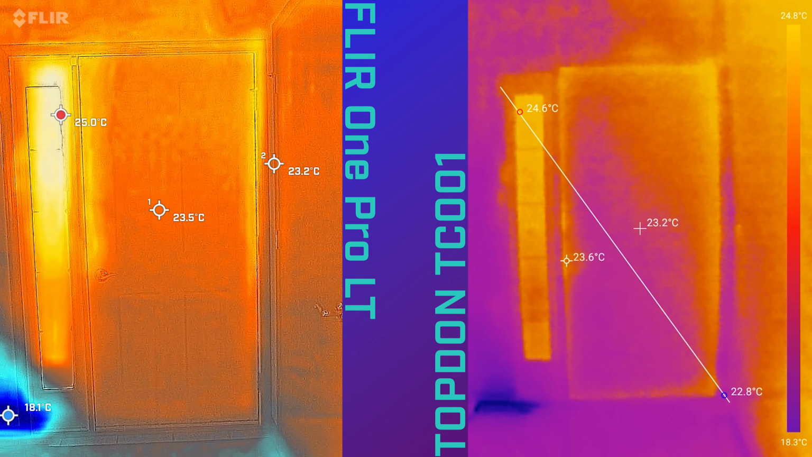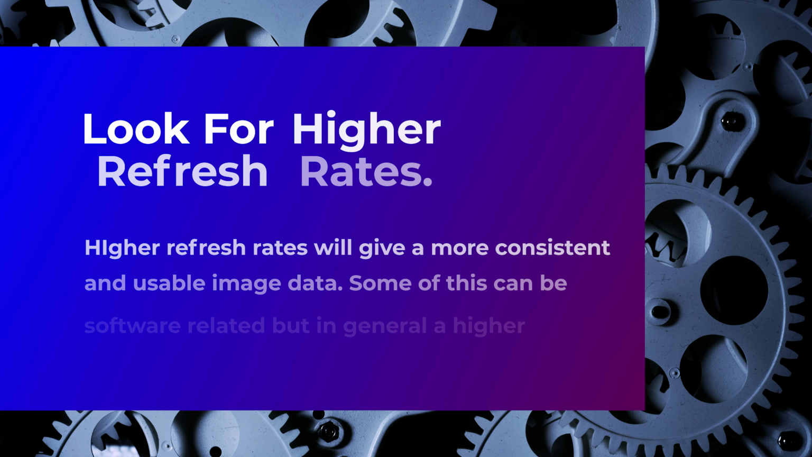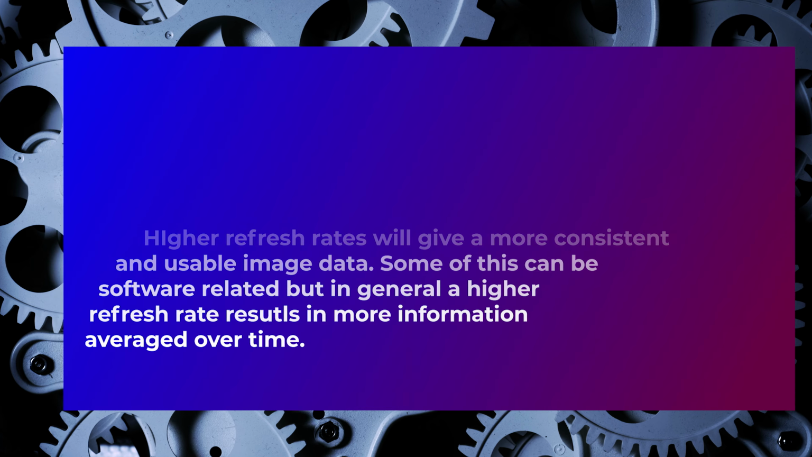Here we have an entryway door. It's easy to see the leaks with both devices. The temp changes are visible in both, but it seems to read a much more even and consistent pattern with the TopDon, and this again is a more recent device than the Flir One.